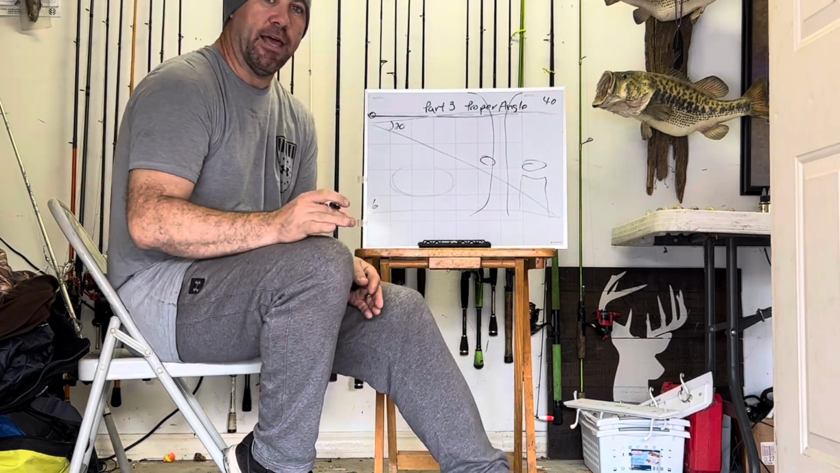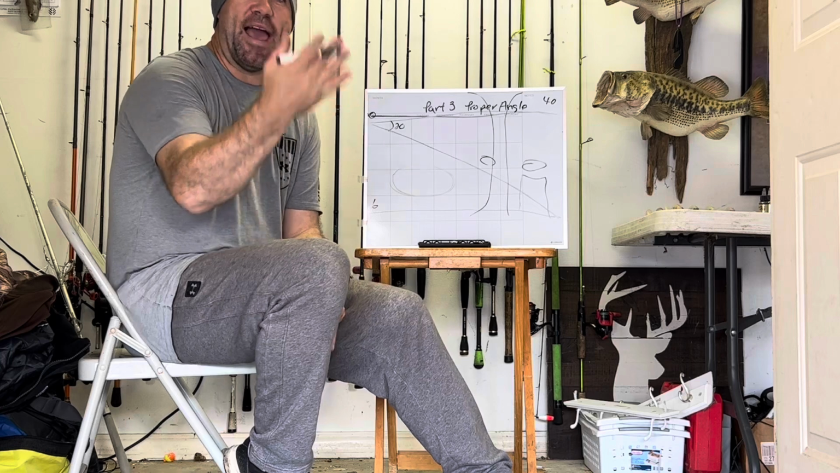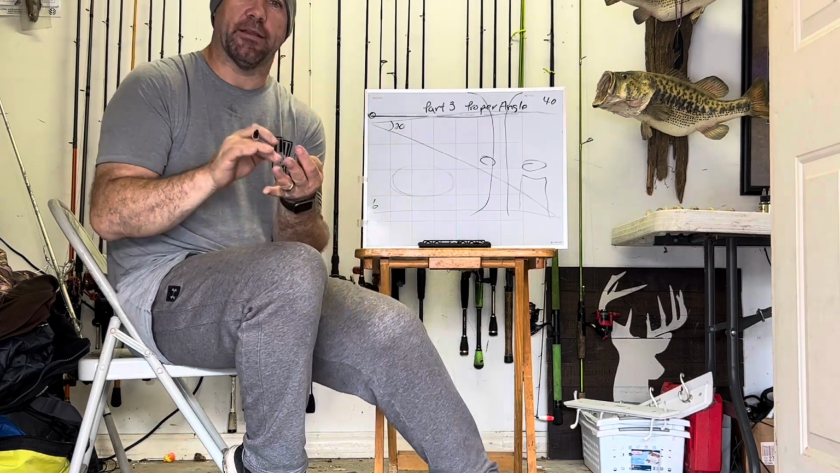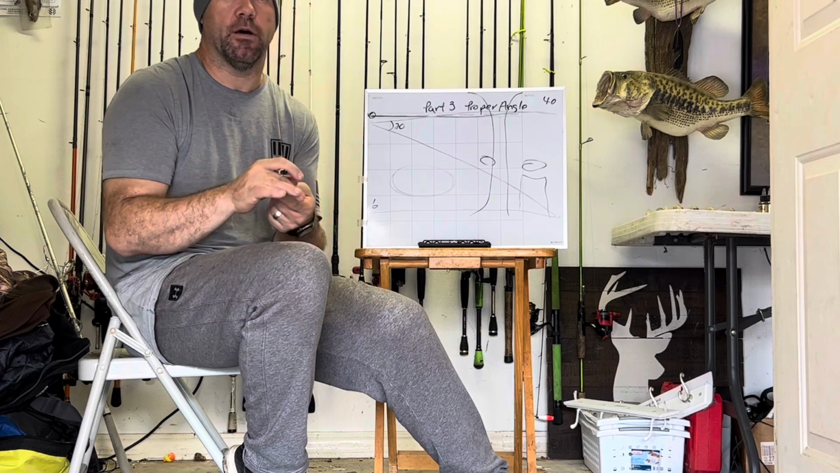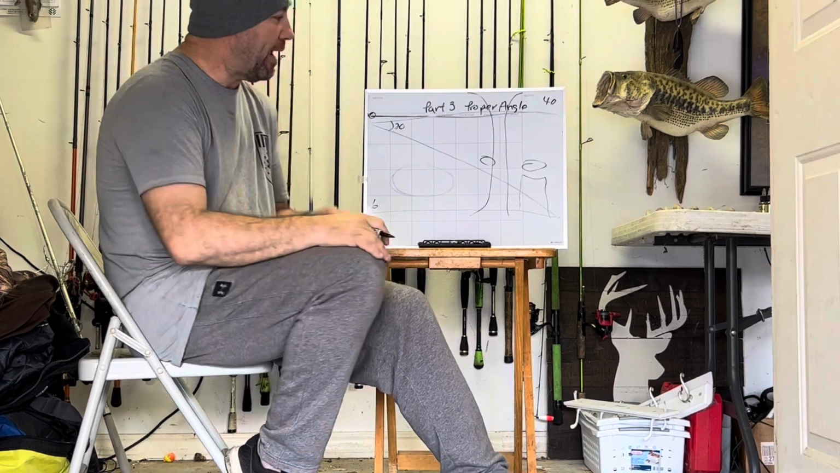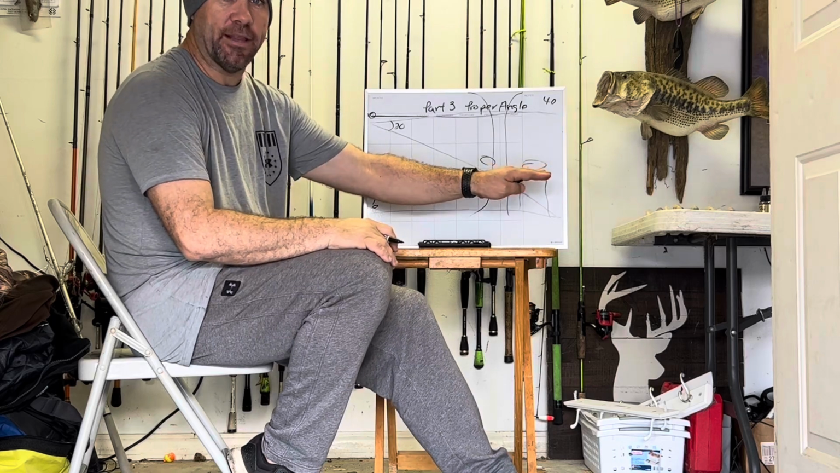Now, what that's going to allow me to do is to make short, accurate casts. Because what I'm doing is taking that swim bait, that spinner bait, that square bill, the glide baits, and I'm making short, accurate casts to visible bass on my Livescope unit.